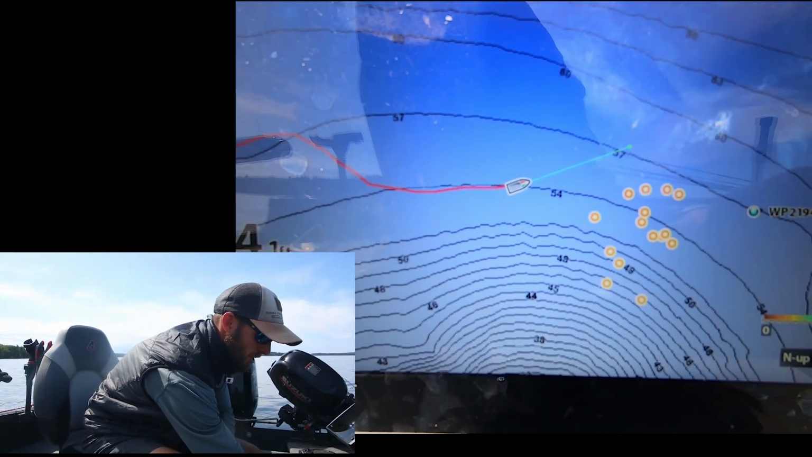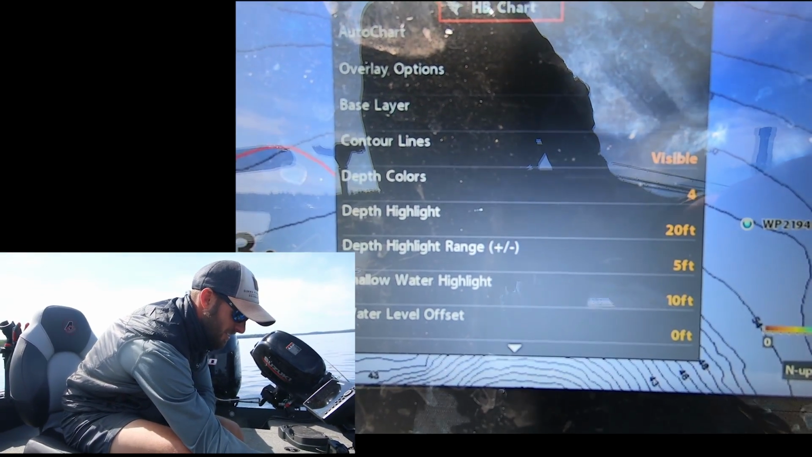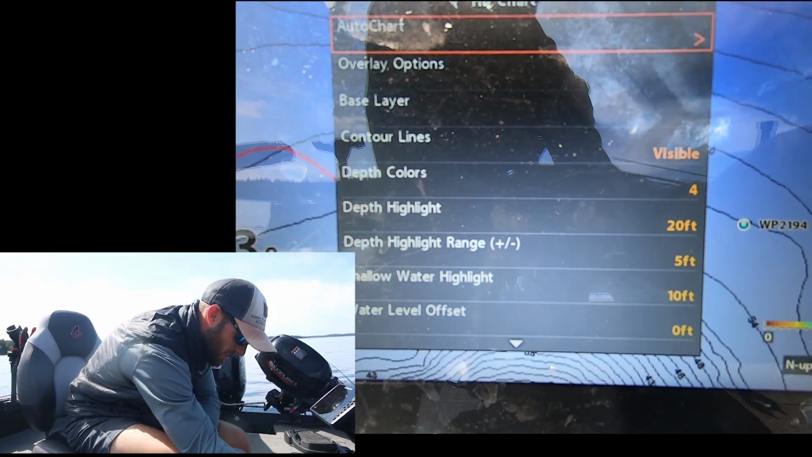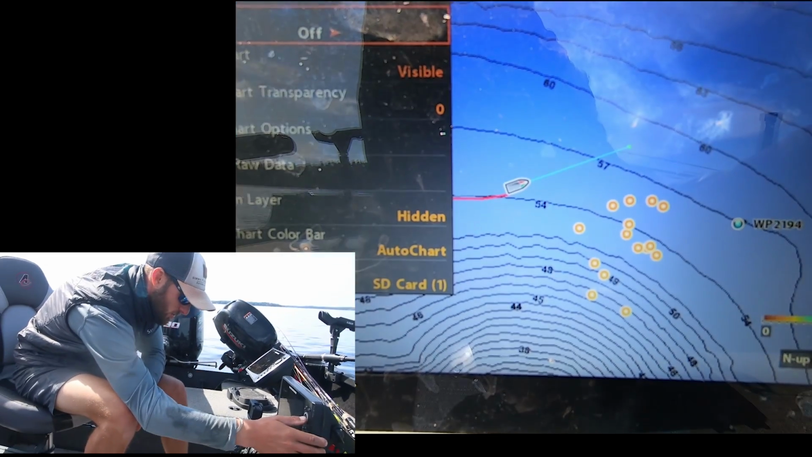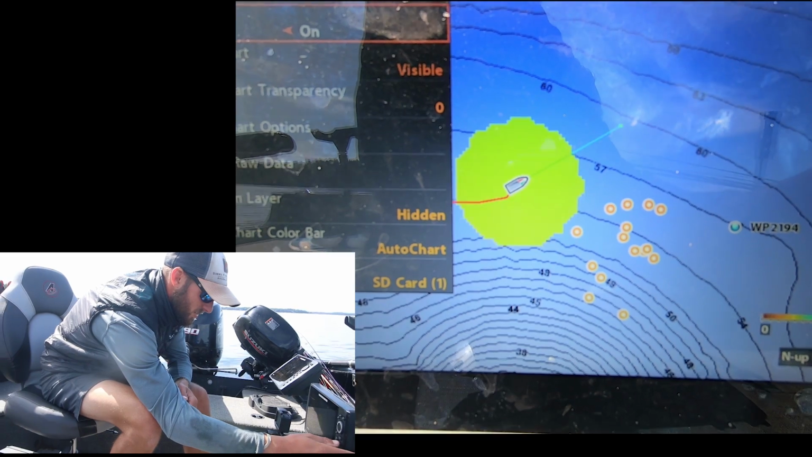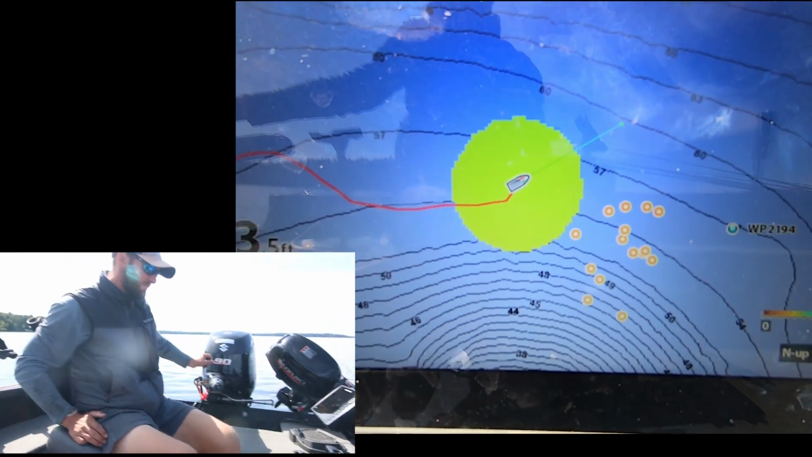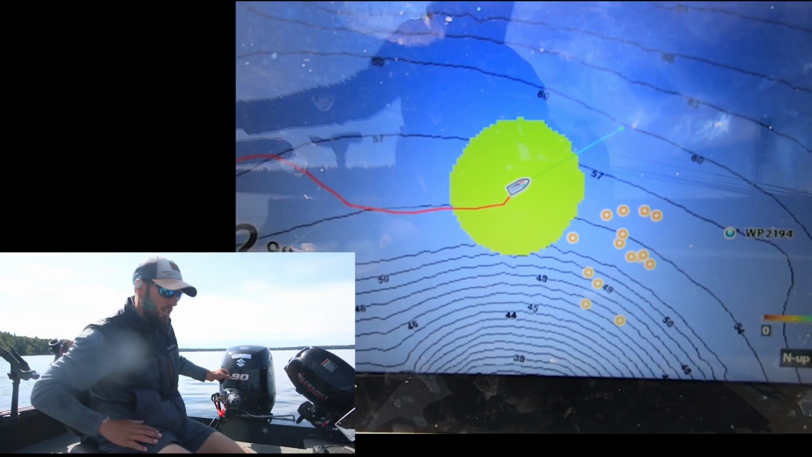So basically what you do, you come over here, you hit menu, and you go to this Humminbird icon here. You go down to AutoChart, scroll over to the right, and you just start recording. So all of a sudden we're recording here, and you can see we're starting to get depth lines already. Now, if I'm not moving at all, this is just gonna read the same depth and start plotting it around me.